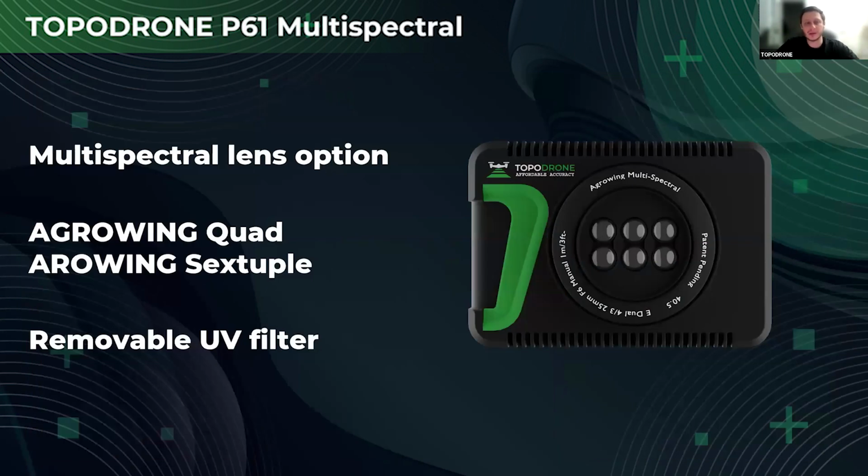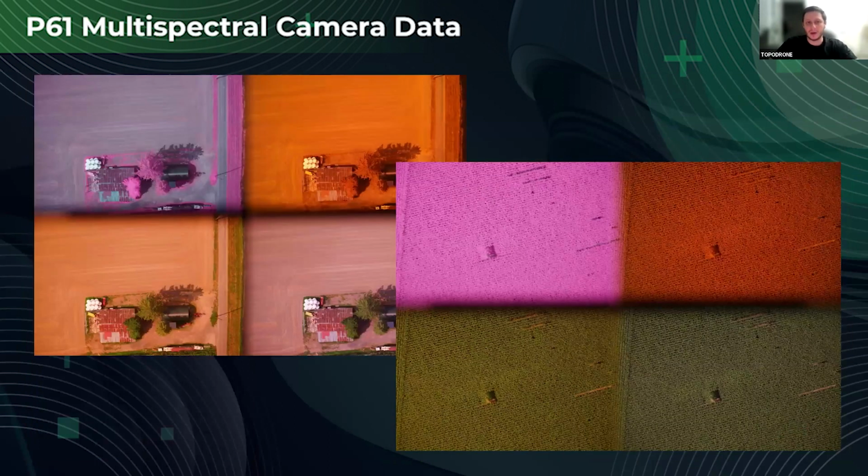And the next camera is the P61 with the multispectral lenses. For sure, we can use not only the RGB lenses, but also interchangeable multispectral lenses, which are provided by our partners, the Agrowing company. We can use them with all of our cameras, P61 and PT61 also. Here we have the raw data from the P61 multispectral camera, and using the proprietary Agrowing software, you can easily separate the spectra and create an orthomosaic using only the multispectral data.